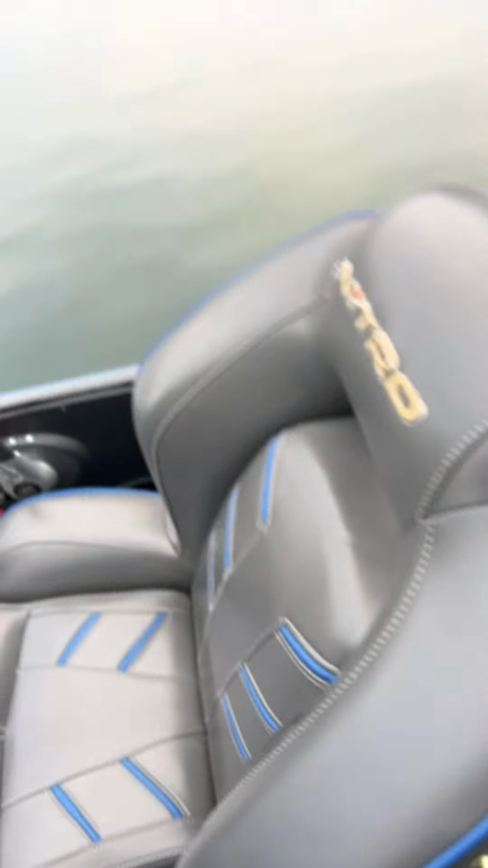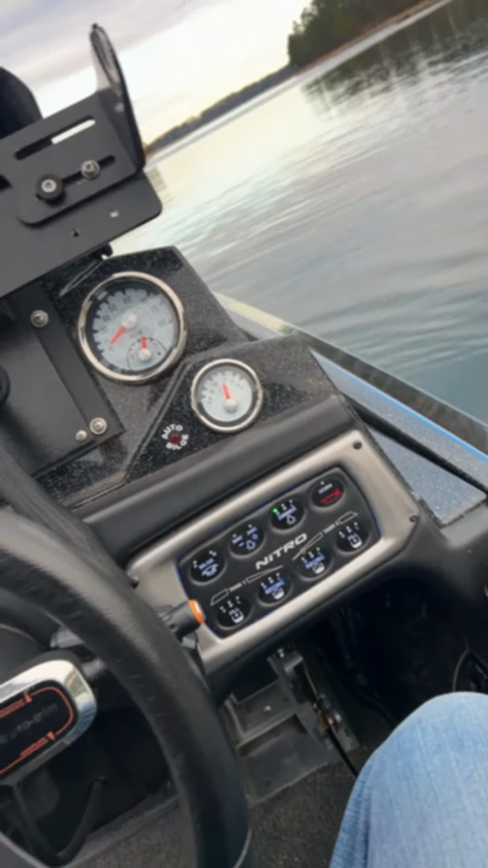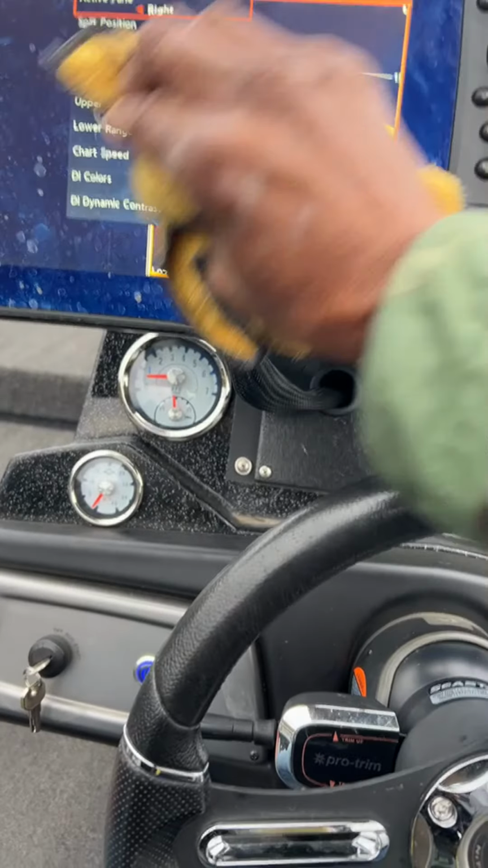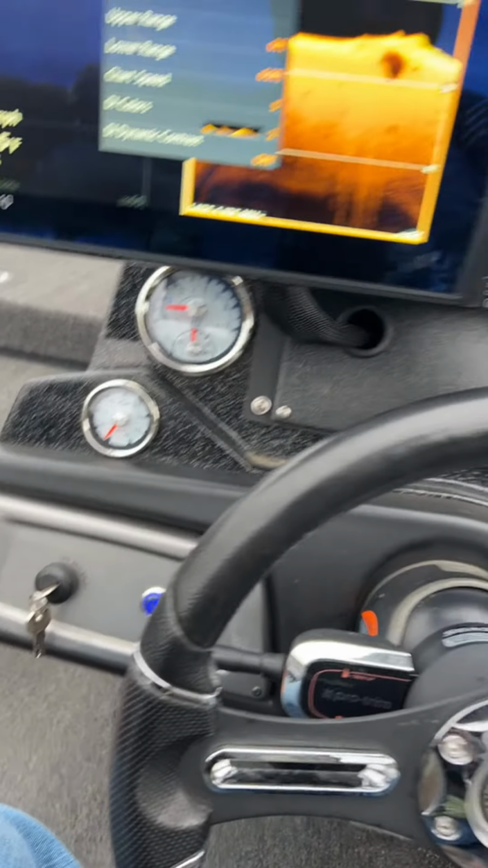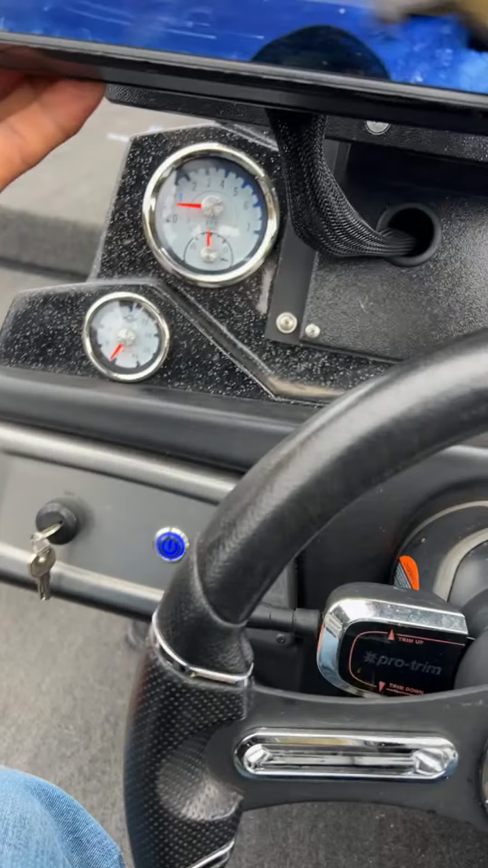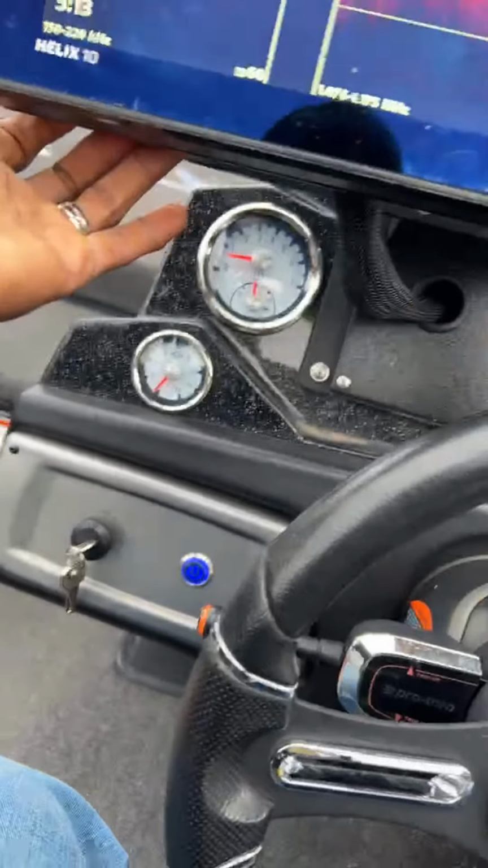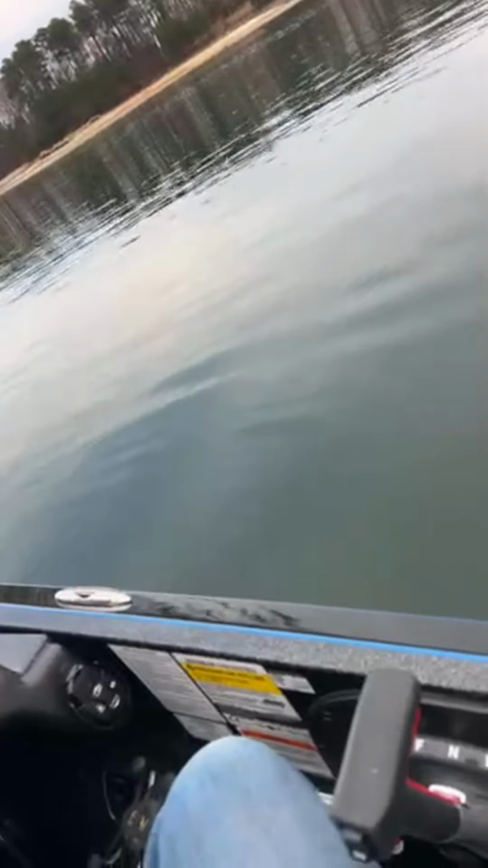But since I'm gonna be out here scanning a little bit today, we're gonna look for some baitfish, and then we're gonna look for some suspended fish. But before we do that, let me go ahead and clean this off a little bit since we're gonna be using it. So we're gonna look for baitfish, and then we're gonna target bass that are around those baitfish.